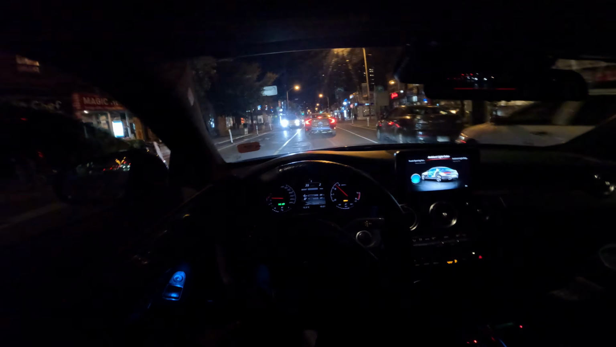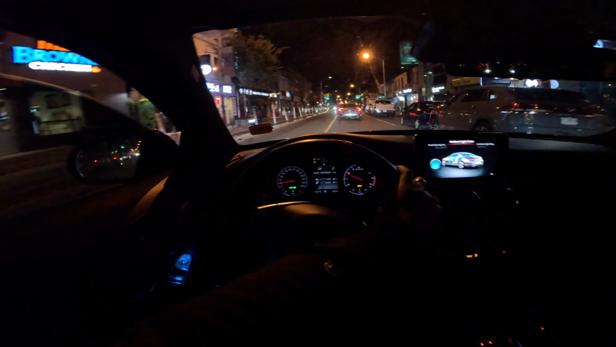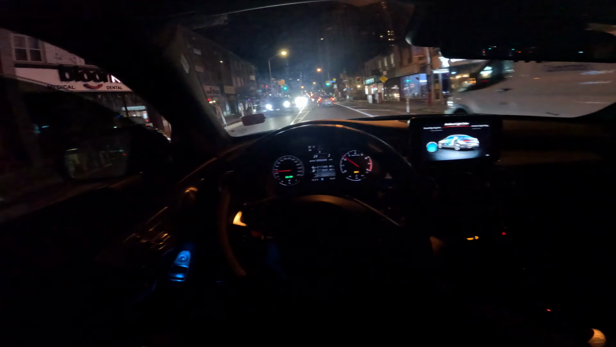Okay, I want you guys to guess what new modification I've added to this car. From the looks of it, if you guys have watched my other videos, you would know that I've added something new, and it's completely transformed how this car feels and how this car drives.